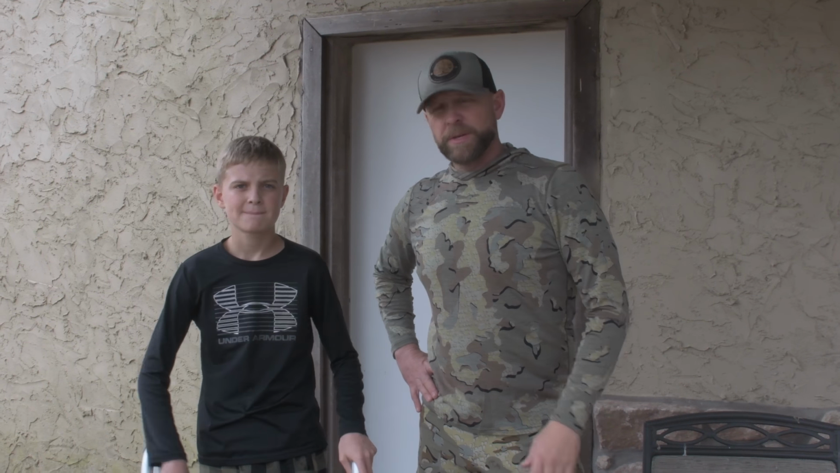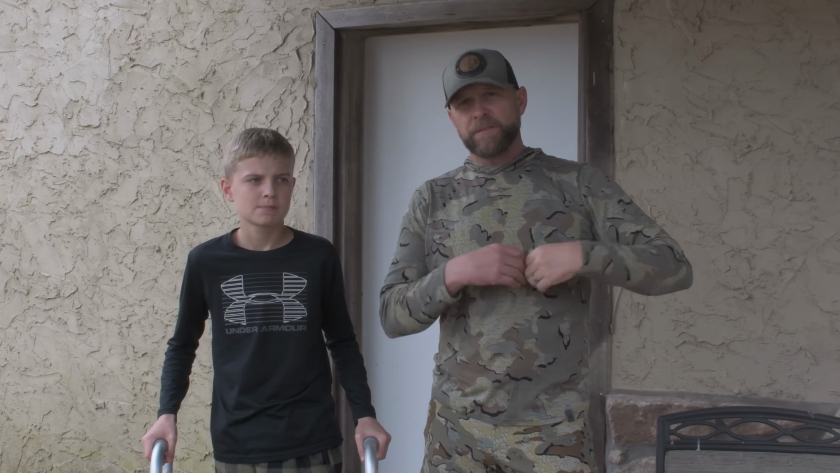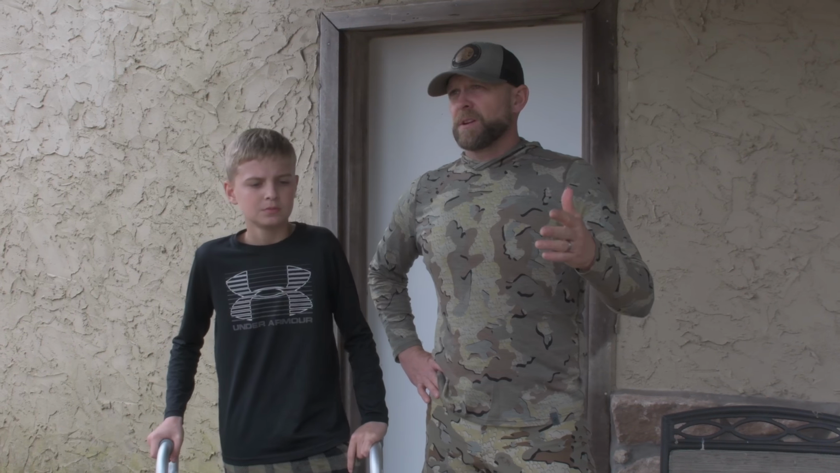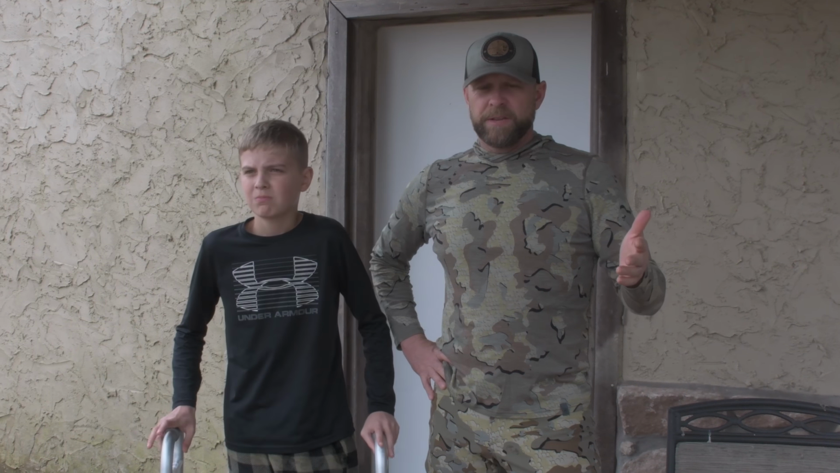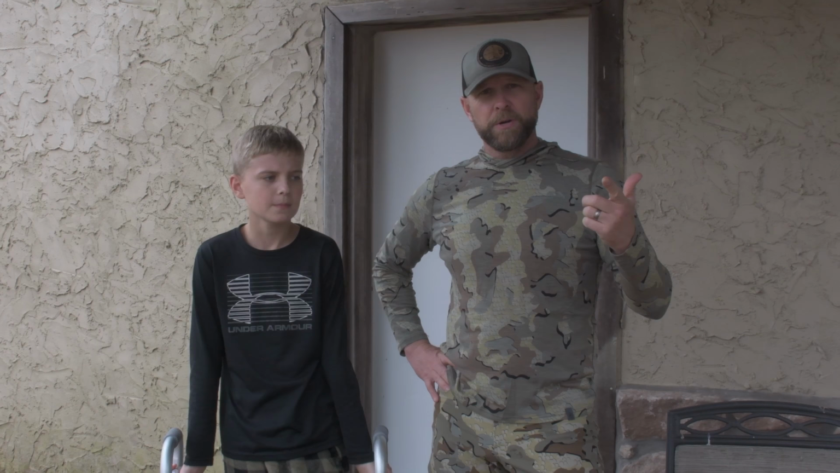The hope is we can have multiple places to go as the night goes on, and we just don't have a bunch of feeders going off. But this evening we're all going to go out. There's a couple places we got hogs coming out in the daylight for sure, and we're going to try to get them. So Chase and I are going to go one place with our bows.